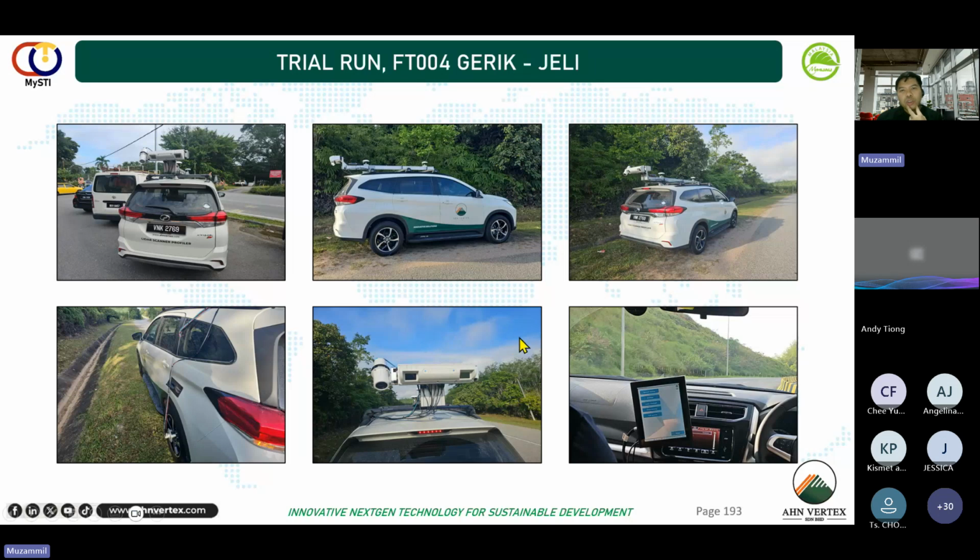This shows that it is really important to assess the pavement condition and to help the asset owner determine which part of the road needs to be fixed first, which part needs to be prioritized for repair or rehabilitation program.